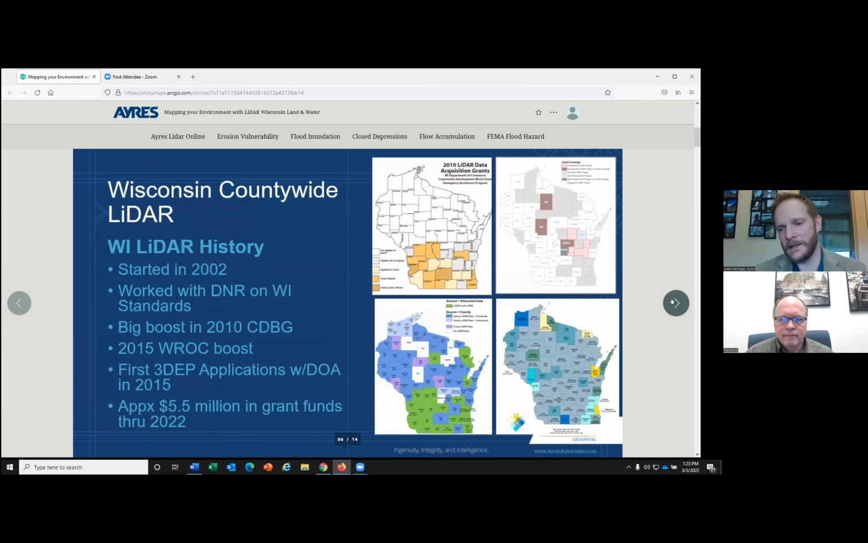So a little history here of LiDAR in the state of Wisconsin. Like I said, our first countywide LiDAR project in Wisconsin was back in 2002. And we slowly were getting LiDAR data sets brought in. These were very, very expensive data sets in the early 2000s. So we've got a couple of products that were available in 2005 and one and two in 2007. In that time, there was no standard for the data. You just had a plane and a sensor and you took what you got.